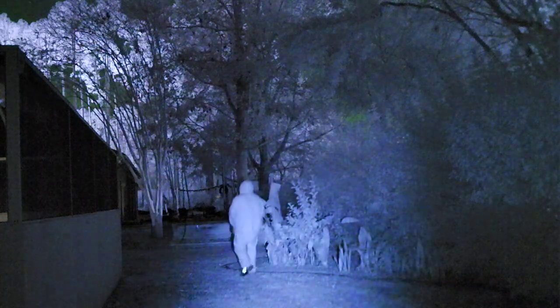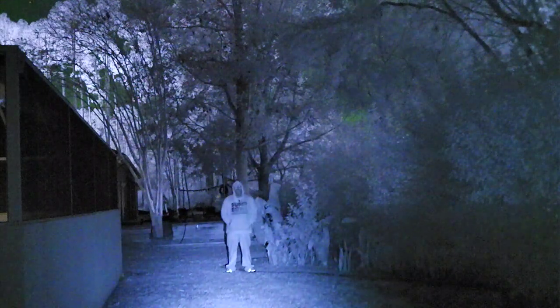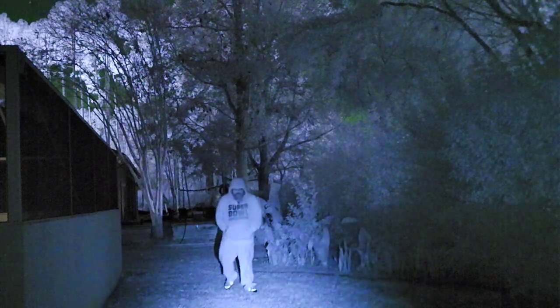That's like 40 feet away, probably, that Jake is. On my shirt from this far. Yeah, trying to just shine at your feet, so I don't blind you. I was gonna say, it's probably not the best thing for your eyeballs. I'm trying to point it down.